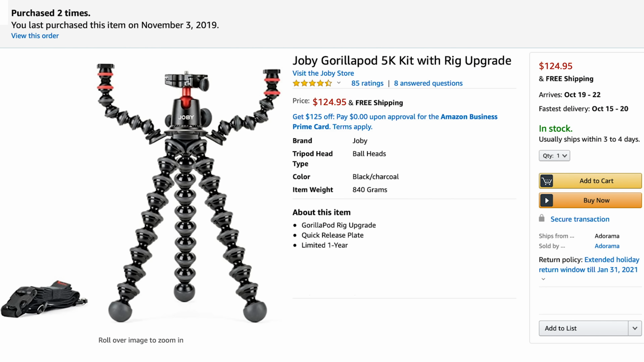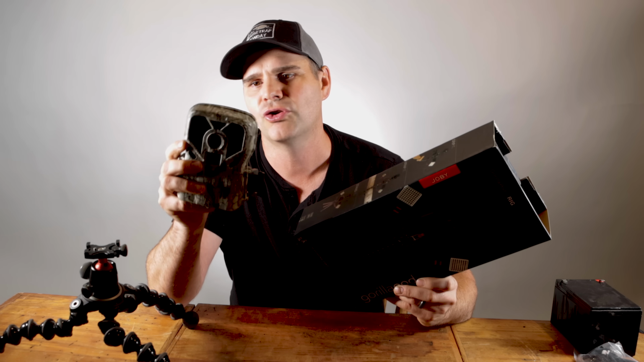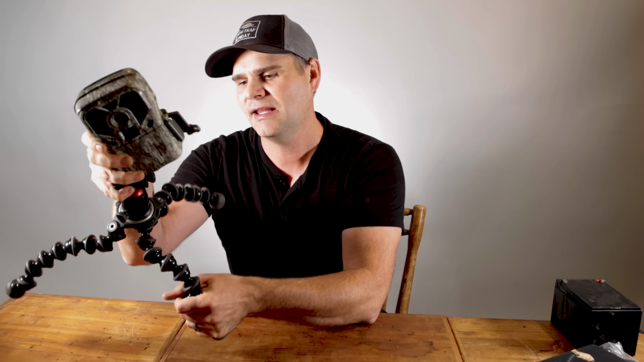Now the GorillaPods by Joby are pretty expensive, but they're such a useful tool, especially when using a trail camera for video. You can adjust the height, the angle, you can mount it to different things, and you can line it up for the perfect shot.